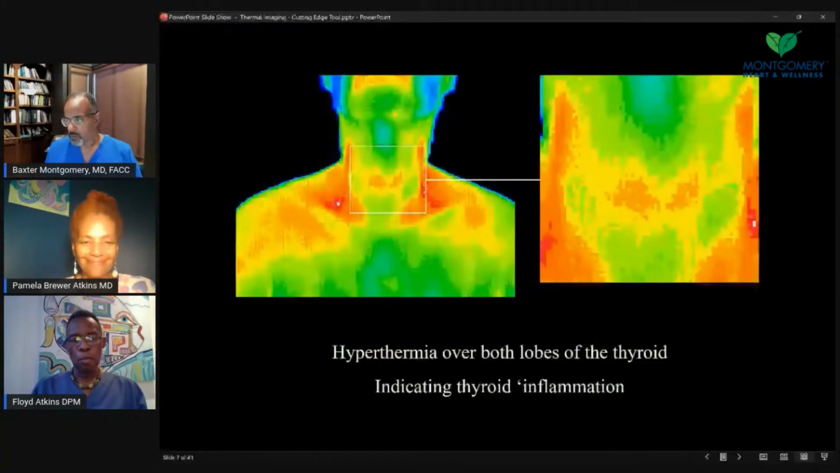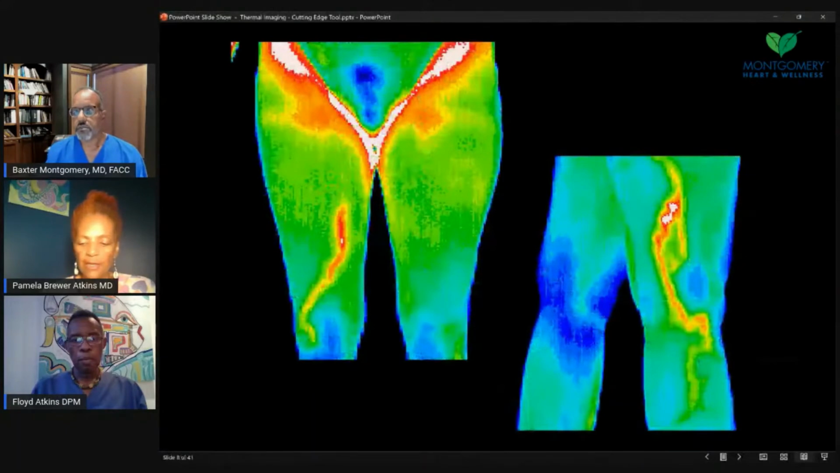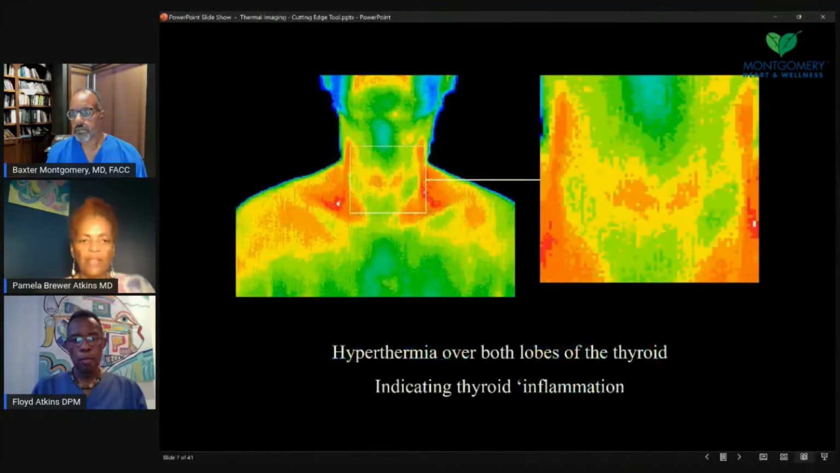Gotcha. Okay. And on the screen, we're screening the thyroid area. So the thyroid area, and you see the two red, or orangish red areas. The hottest is white in thermography, then red, orange, yellow getting cooler, and blue-green is pretty cool, and purple is very cool.